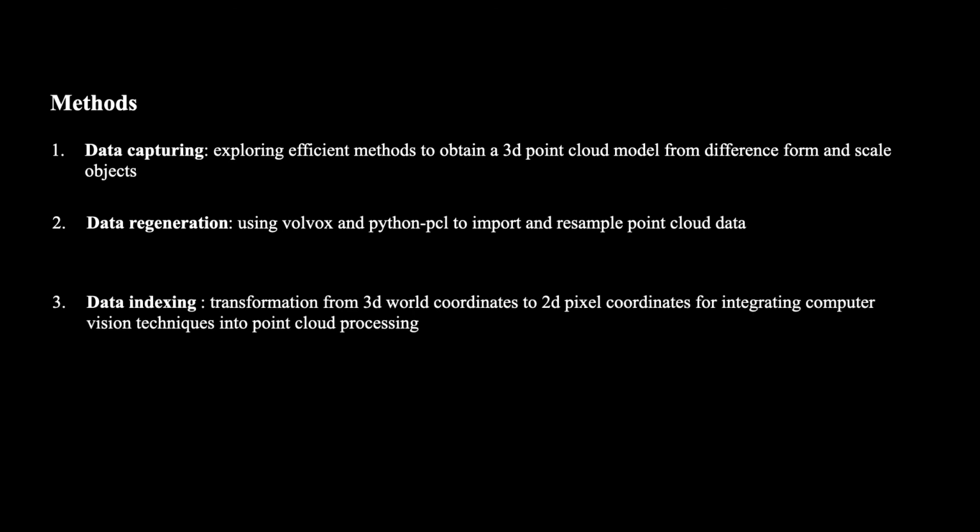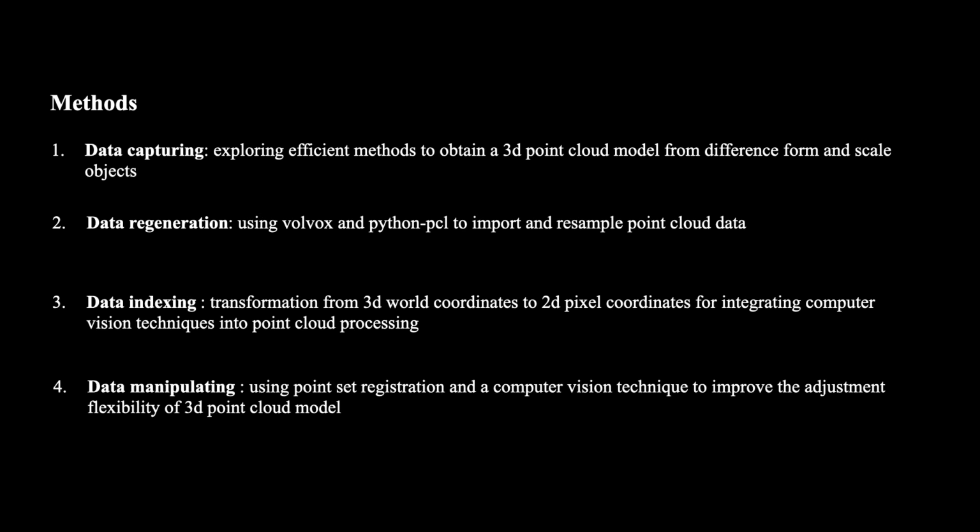Thirdly, we transform point cloud from 3D world coordinates to 2D pixel coordinates for integrating computer vision techniques into point cloud processing. And finally, we use point set registration and computer vision techniques to improve the adjustment feasibility of the 3D point cloud model in Rhino.